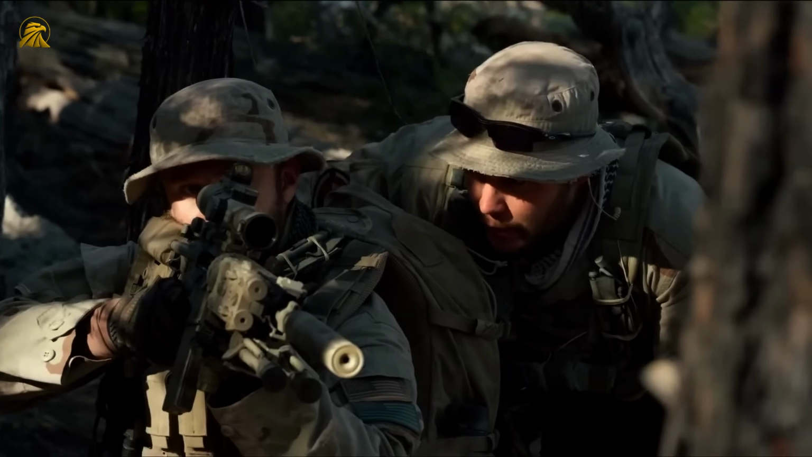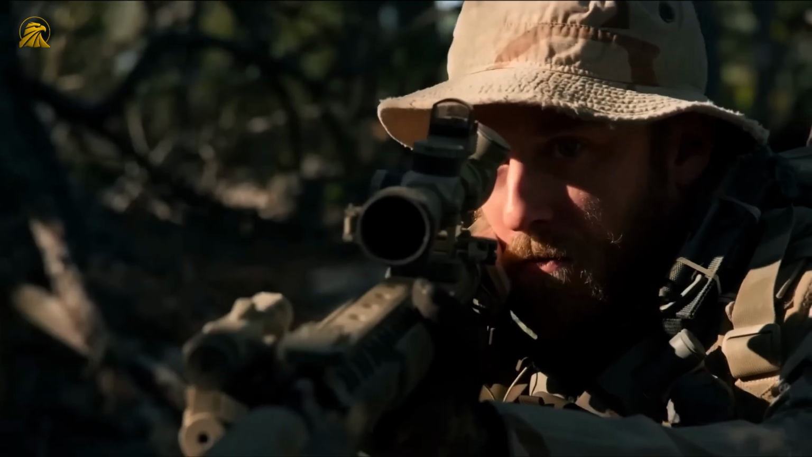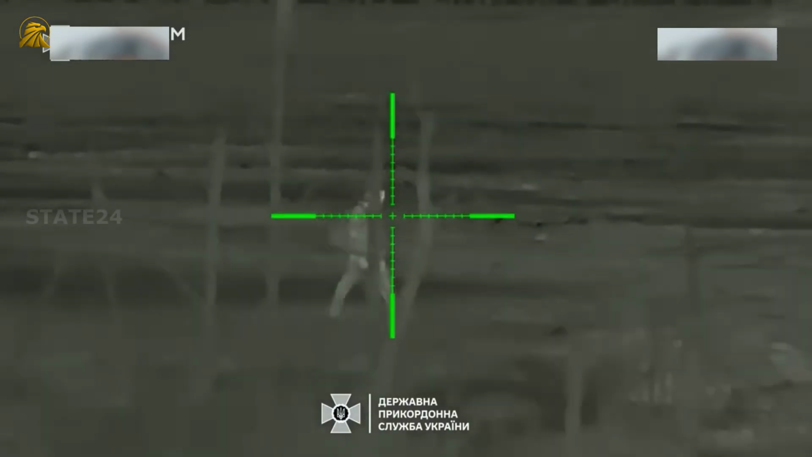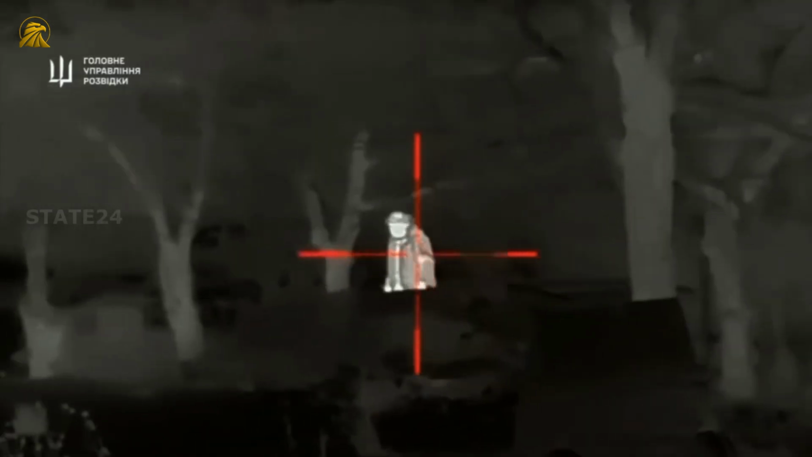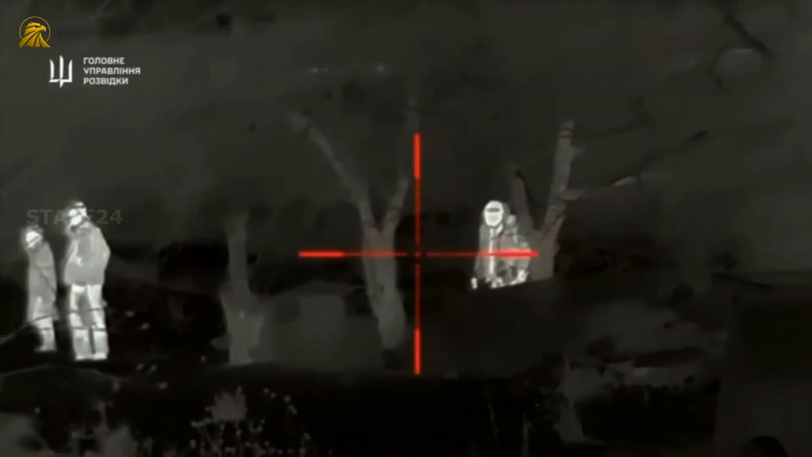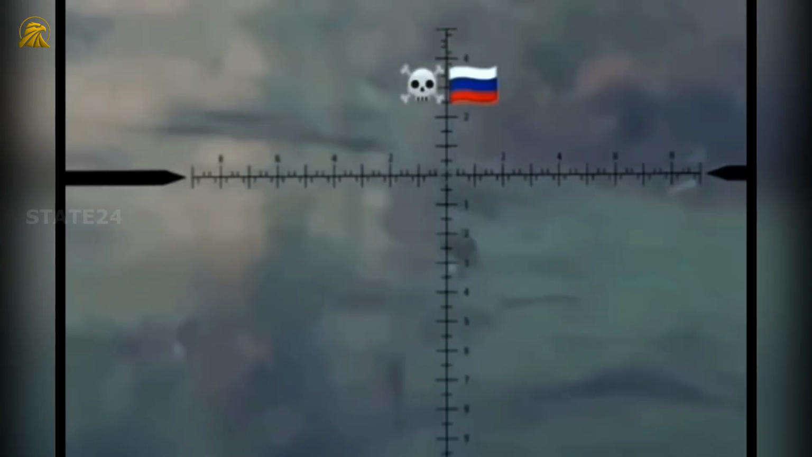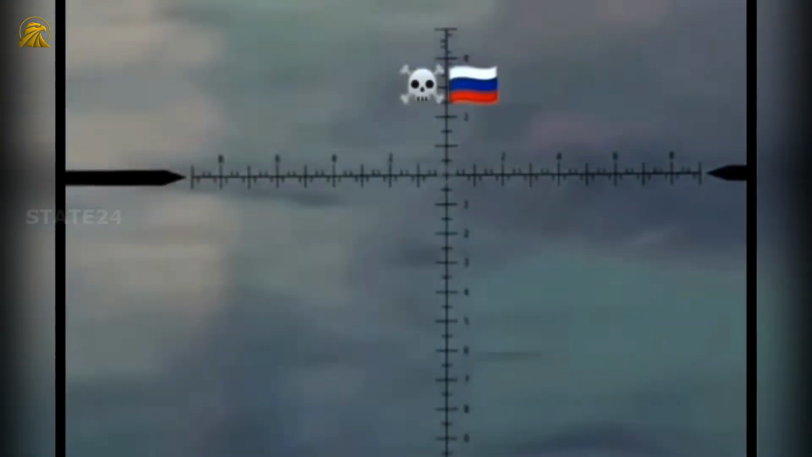Snipers also play a crucial role in intelligence operations. Equipped with advanced observation gear, they're often placed in prime overwatch positions where they can monitor enemy movement for days or weeks. The information they collect about movement patterns, unit sizes, types of equipment, and supply routes is invaluable for higher-level operational planning.